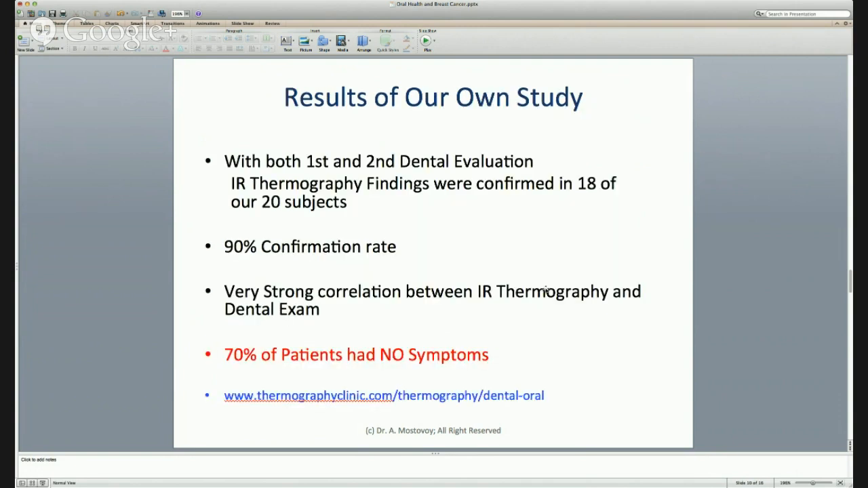We have conducted a study that was published in the European Journal of Ophthalmology a couple of years ago. The way we designed this study is that all of our subjects were going to have infrared thermography, and then they're going to have up to 2 examinations within a 12-month period. We actually had a 90% confirmation rate. So thermographic imaging will tell us one story, and within that 12 months, we find that there is a very, very strong correlation between infrared thermography and dental exam.